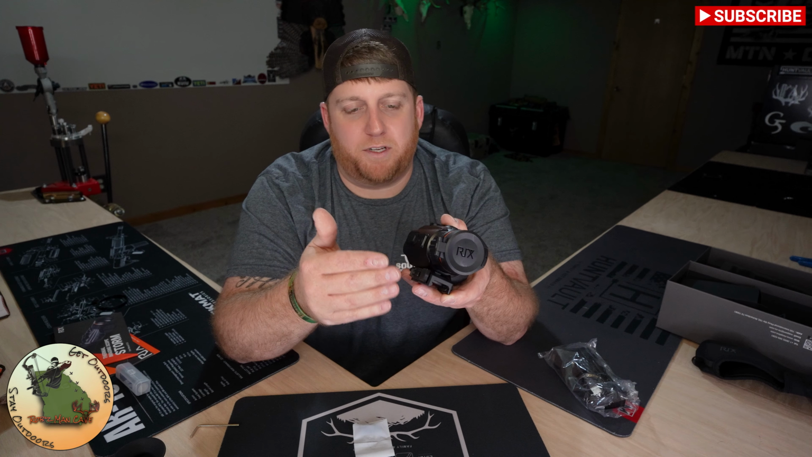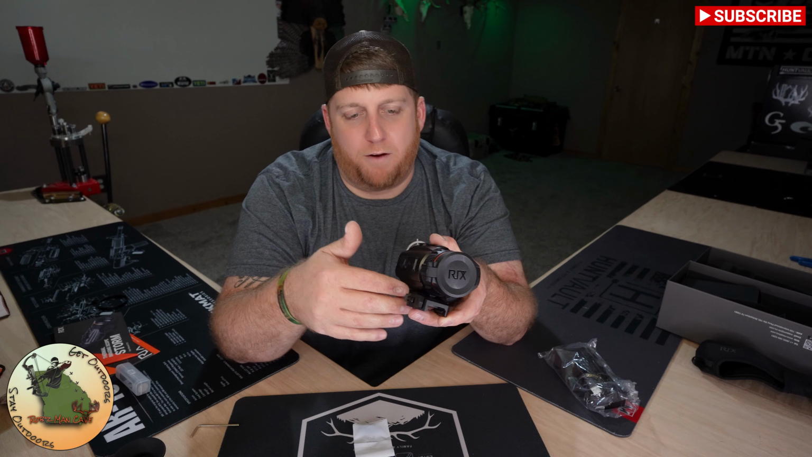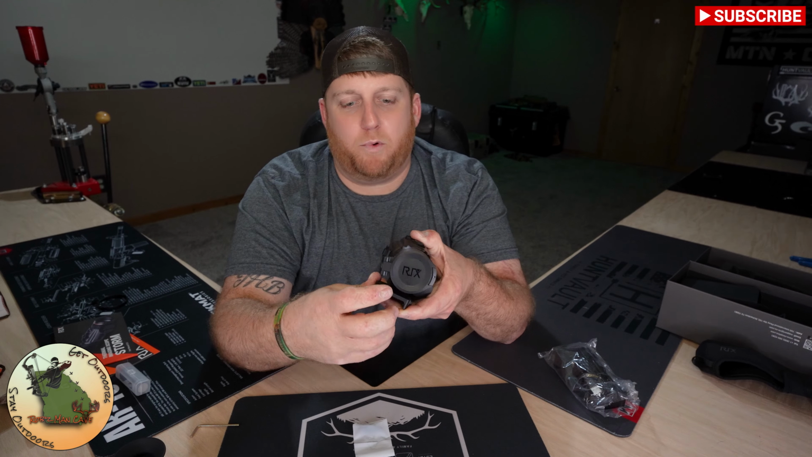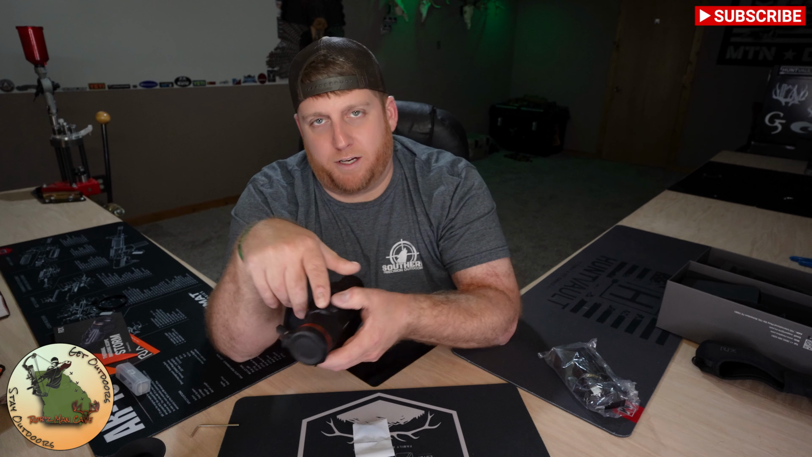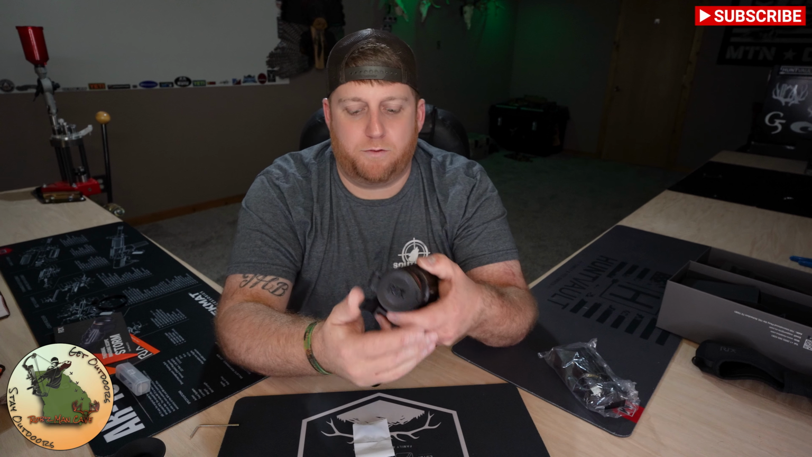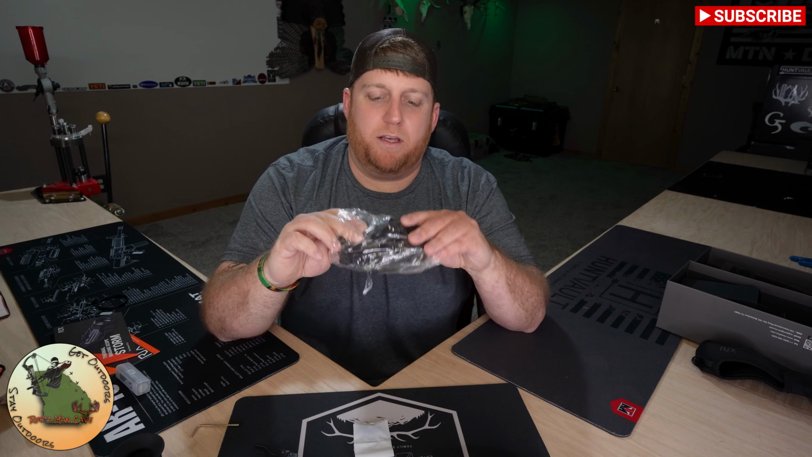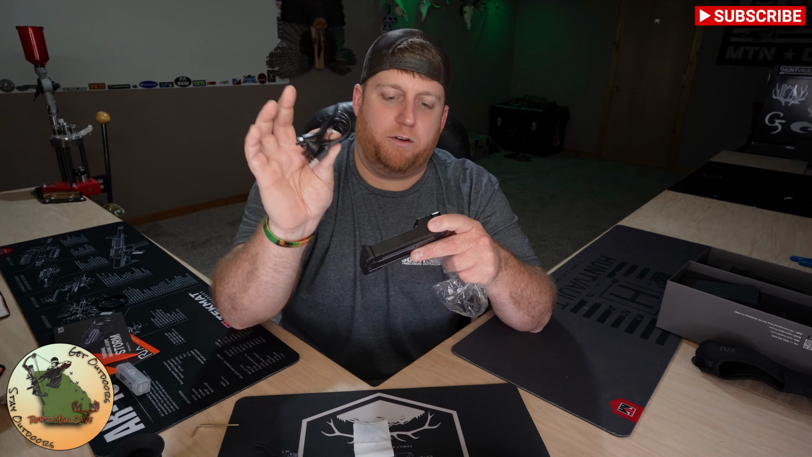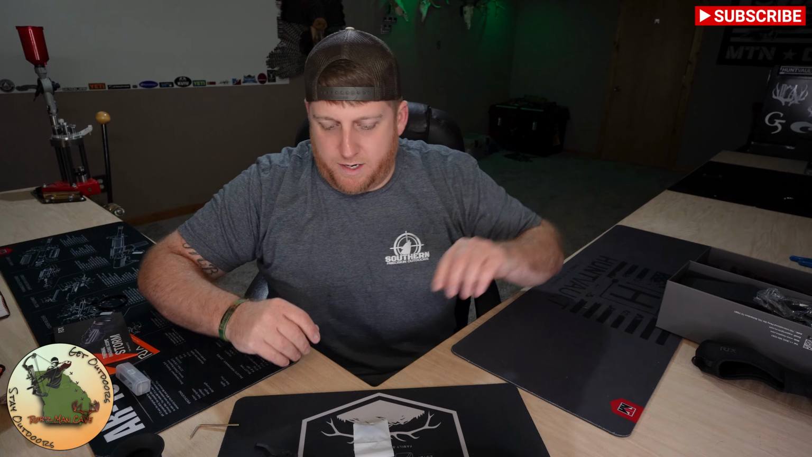Now this is especially helpful if you run multiple rifles and you like to move your scope from one rifle to the next. You just take that bad boy off, put this on your next rifle, change your profile in your scope, and you're ready to go out and kill some coyotes. And of course we've got the dual bay RIX branded battery charger here. It comes with a USB-C cable. We won't be needing that right now.